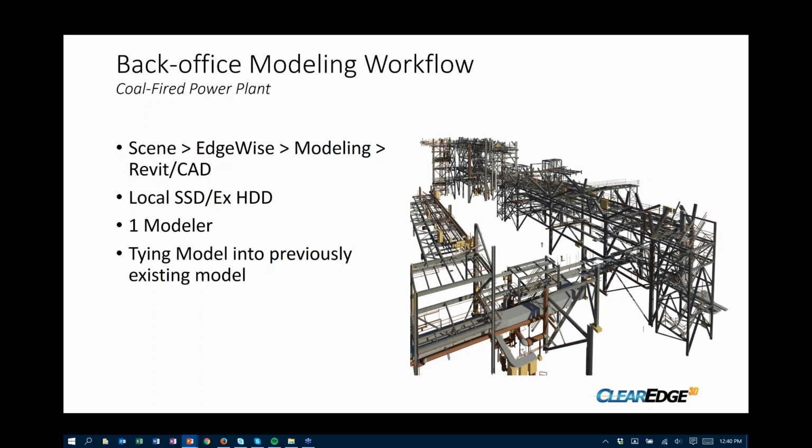This project was created by one modeler. We tied this into previous controls, as we already talked about, and after we completed the model, we had to tie everything back into existing models.